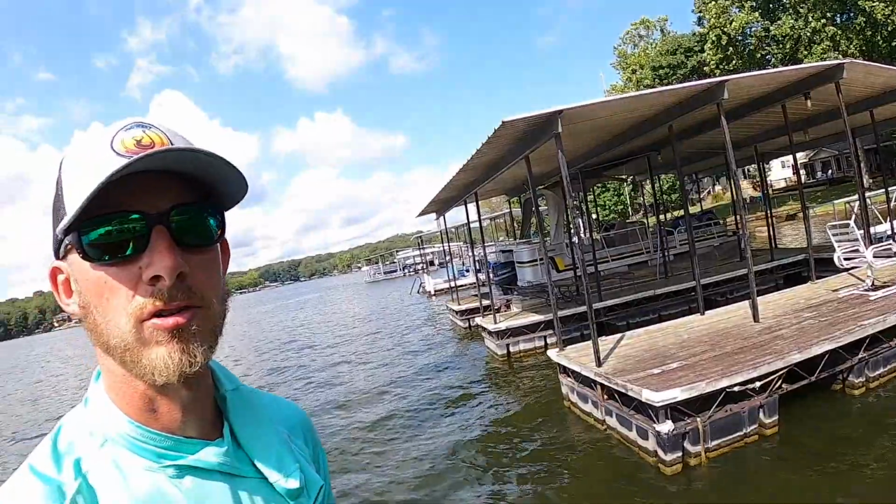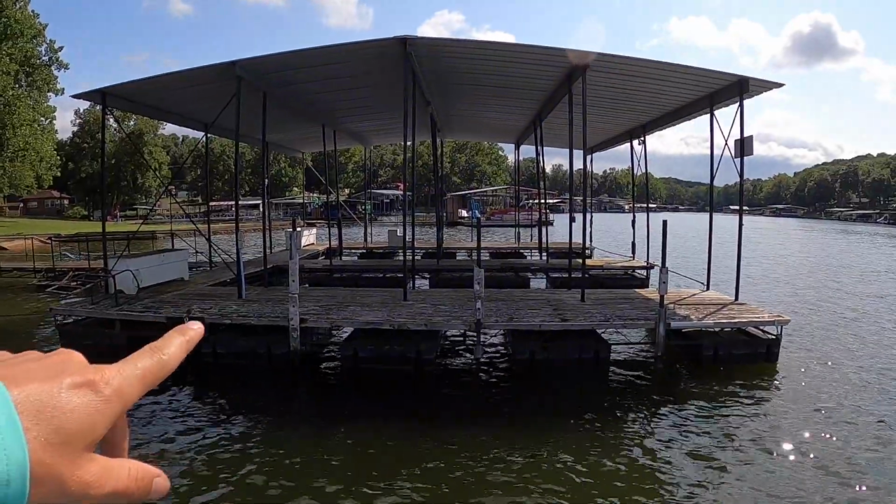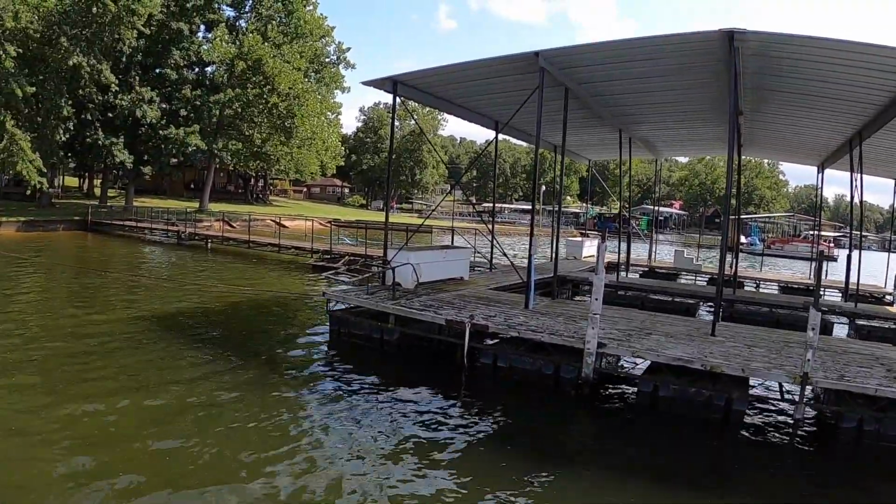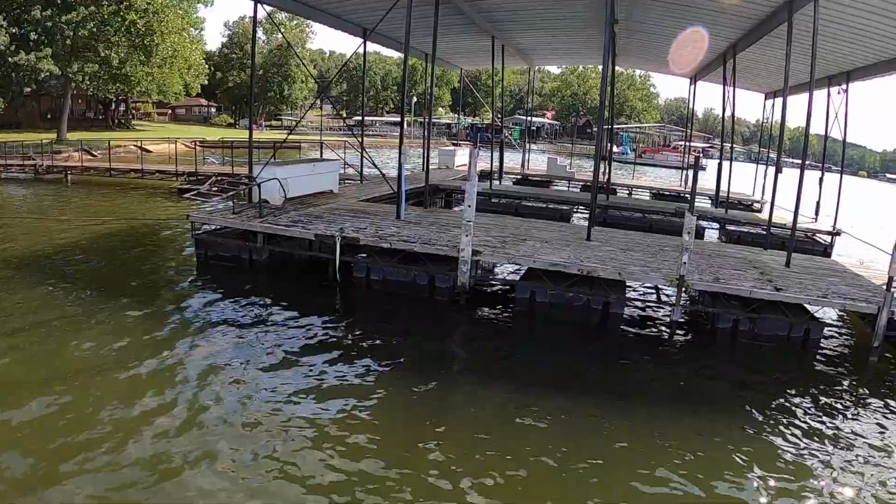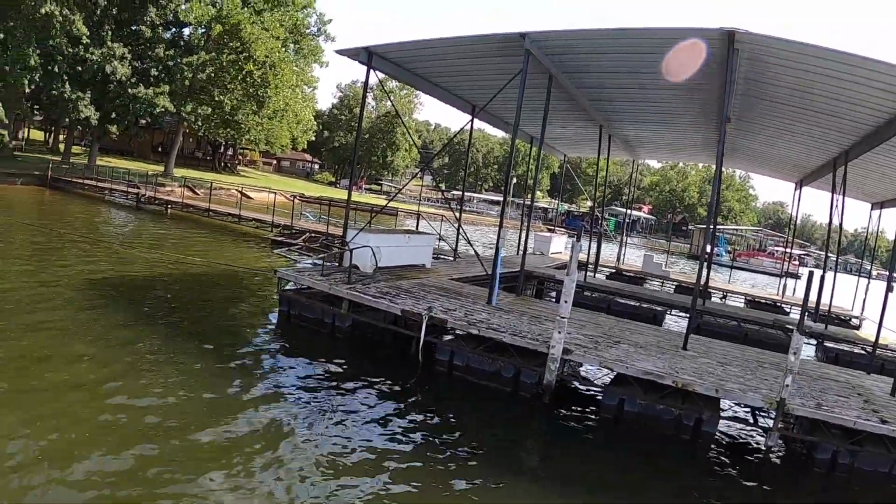People can sink brush around any dock. It doesn't have to be the homeowner that sinks the brush. Someone could drive by at night or during the day and drop a brush pile off by your dock. As long as it's in the water, they can do whatever they want. So really, you're just looking for anything that's trying to set that dock apart. Like this dock here is not in really good shape. If it's a really old dock and it's been there much longer than the rest, and the floats have a lot more algae on them, that can attract more baitfish. But that's just something to keep in mind.